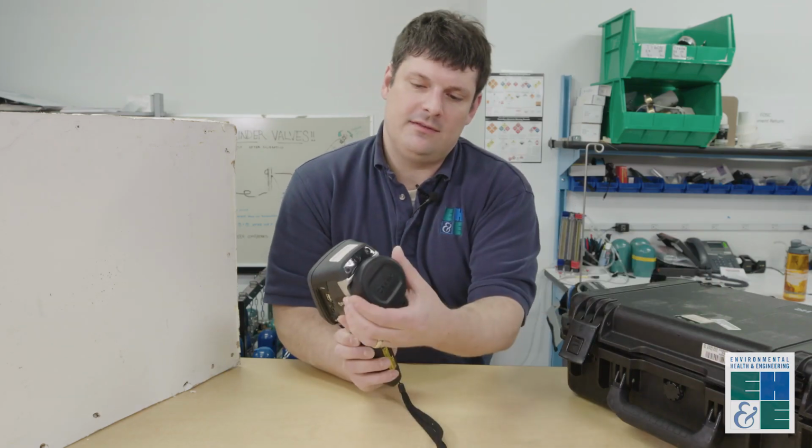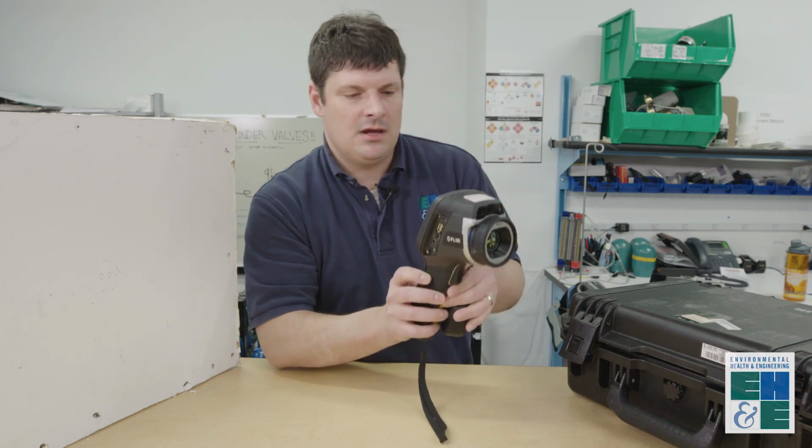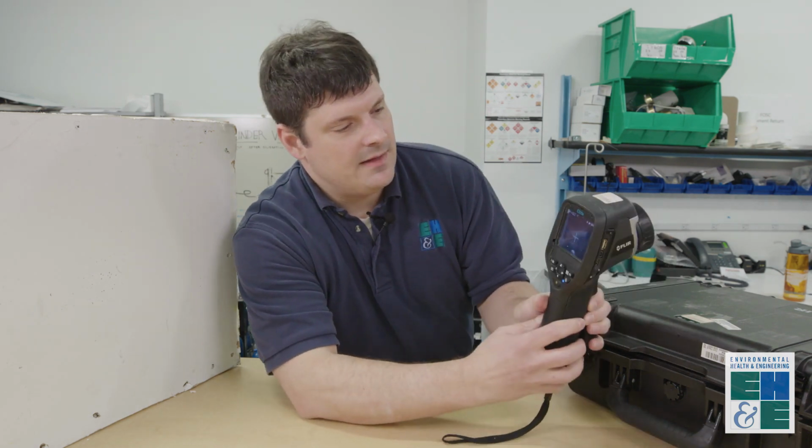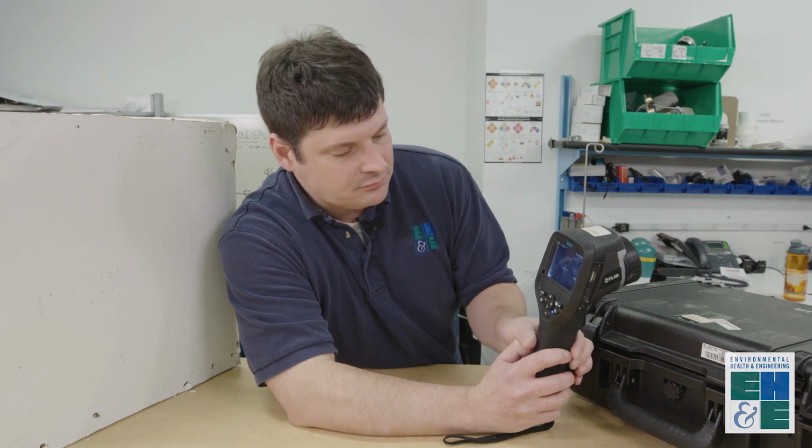In this case, we have to take the lens cover off, and then we can use it to scan around the room to detect wet building materials. When in the black and white mode, black will indicate potentially wet building materials that then you have to measure with a moisture meter to confirm whether or not they're wet.